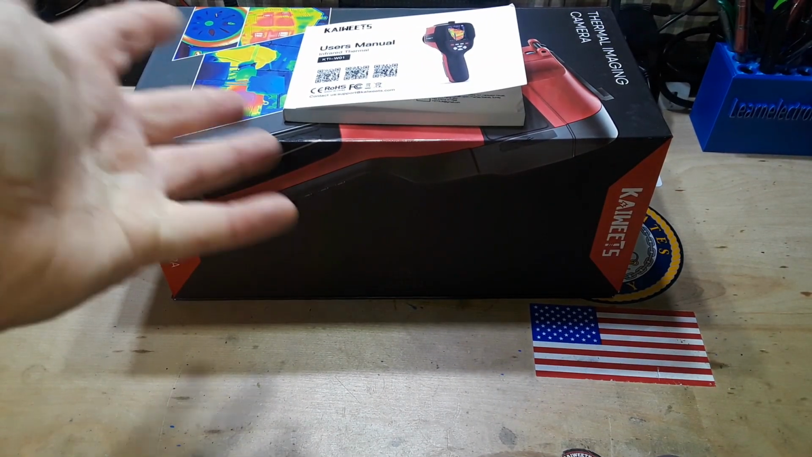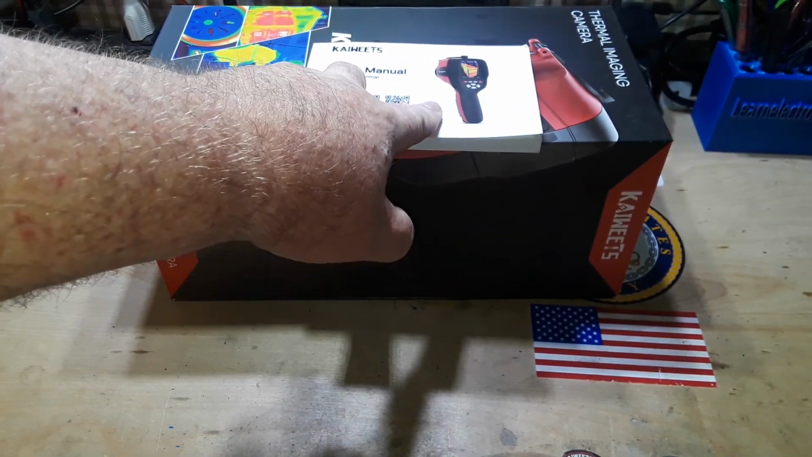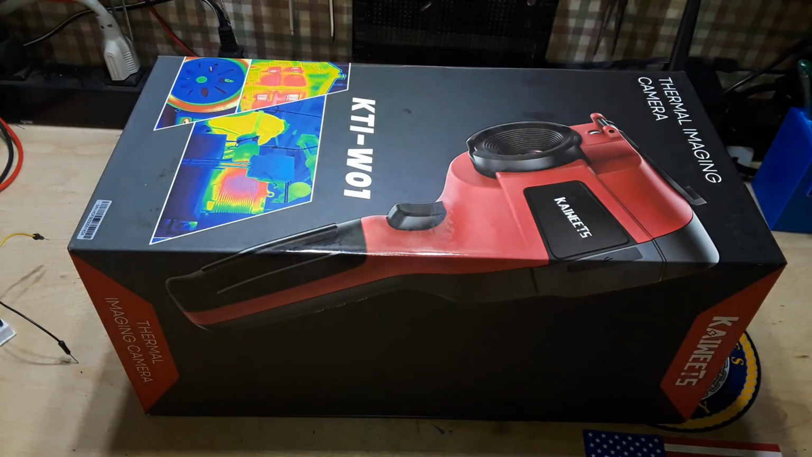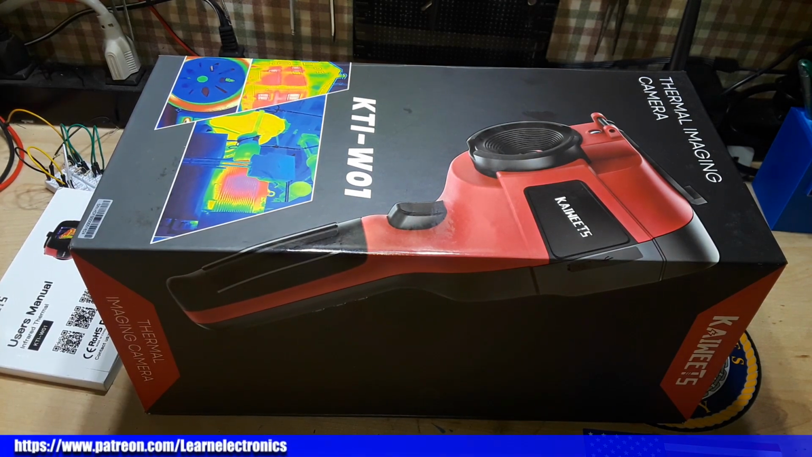So guys, there it is. The Kaiweets KTI-W01 thermal imaging camera. It's available. I'll put links down to it. Like I said, it's around $300. Great tool for troubleshooting electronic circuits.